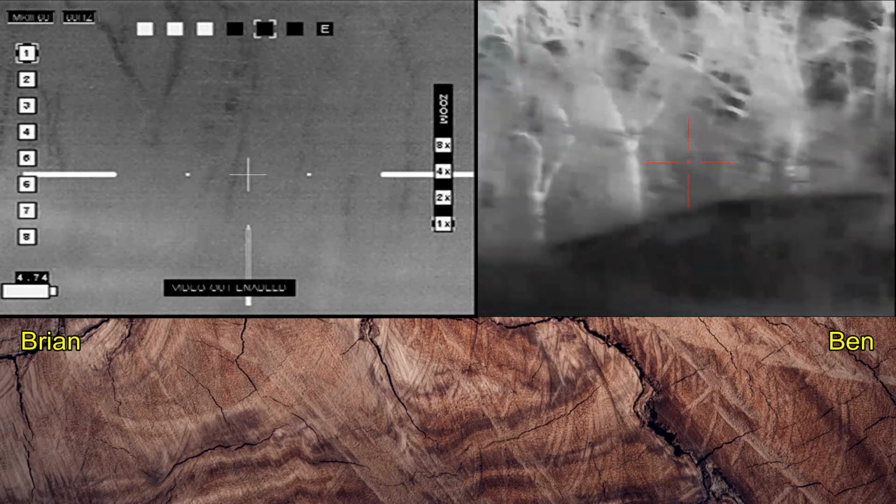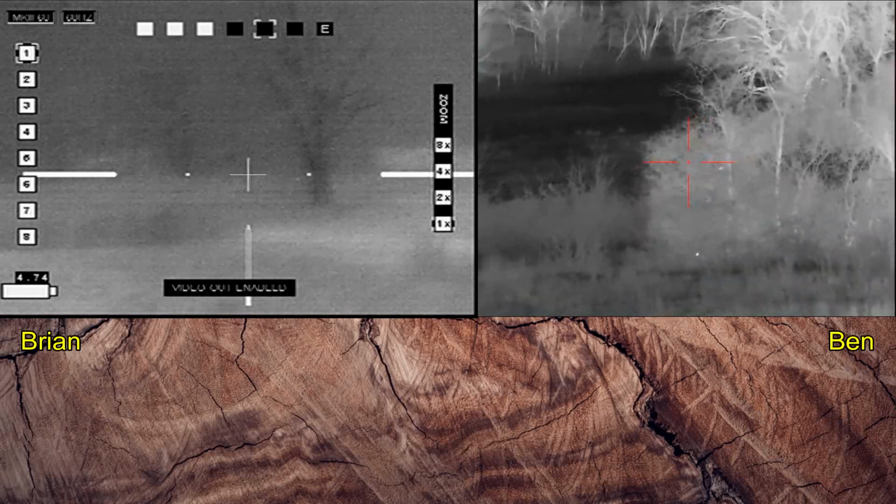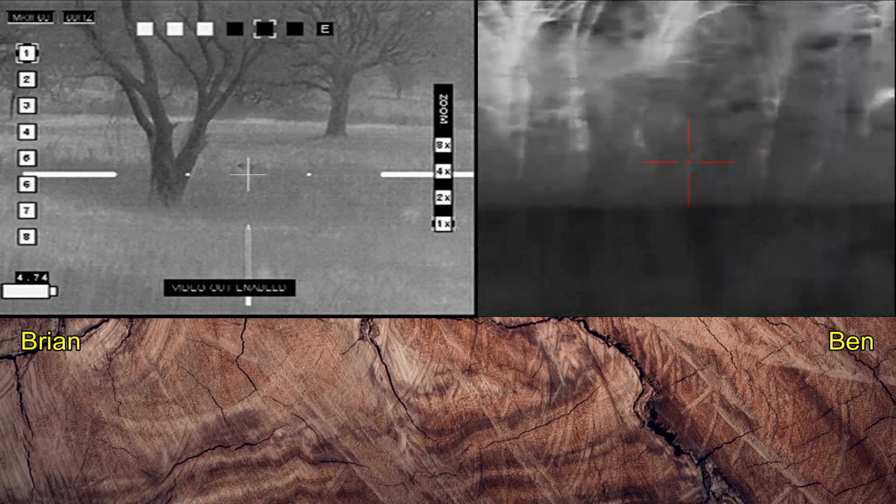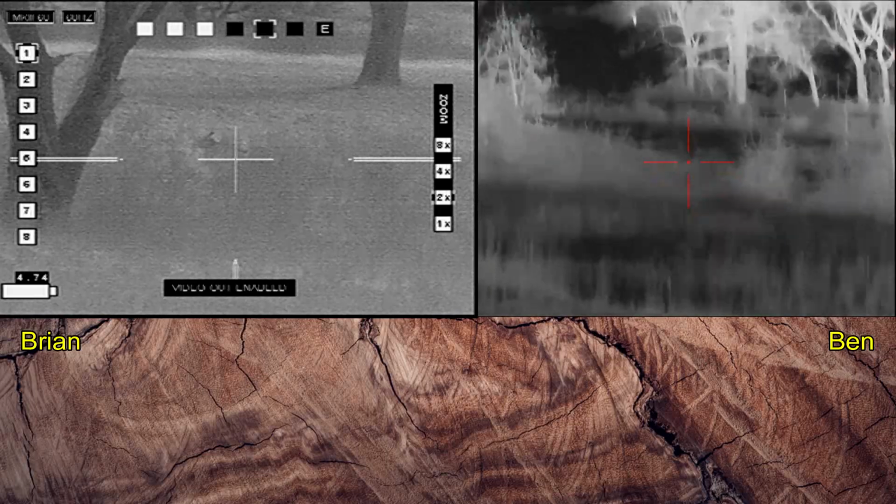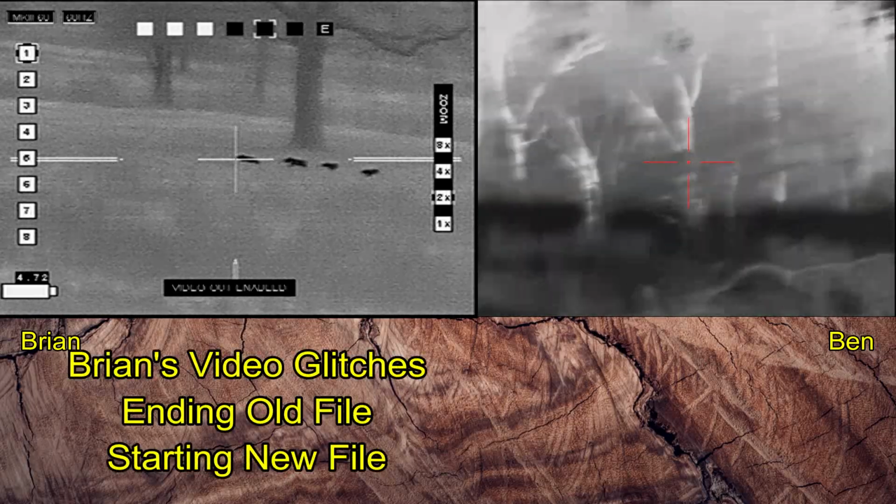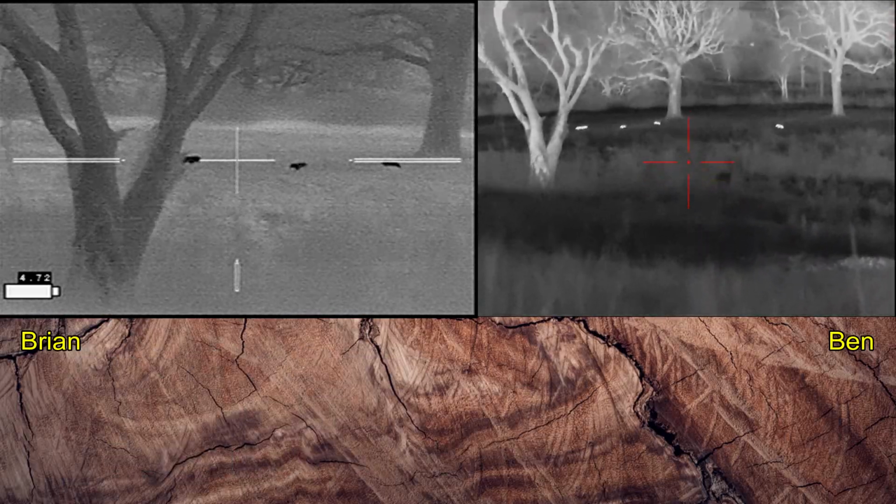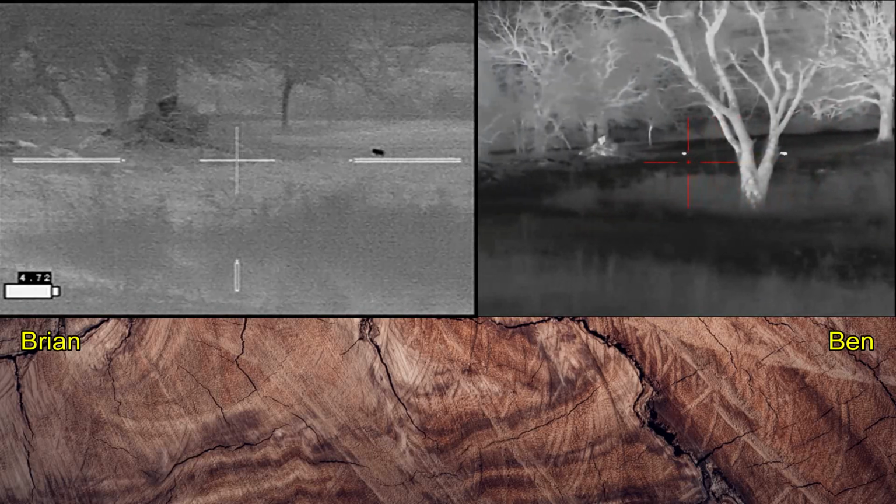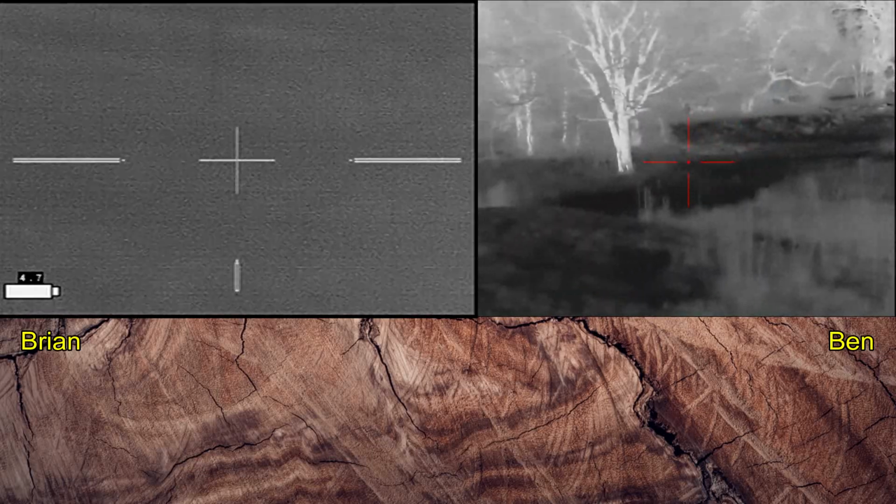I spent a lot of ammo wounding piglets, I think. Got one up and that's trying to get up. She won't get up. There they go in the distance. Yep. I'm out. Yeah, safe. Safe.